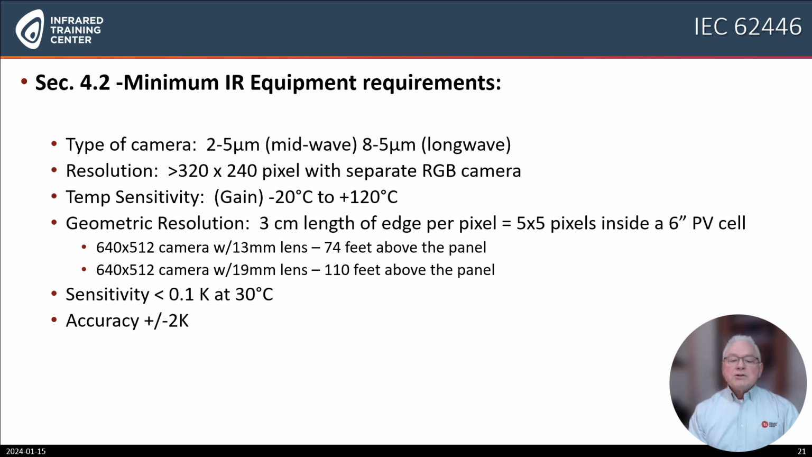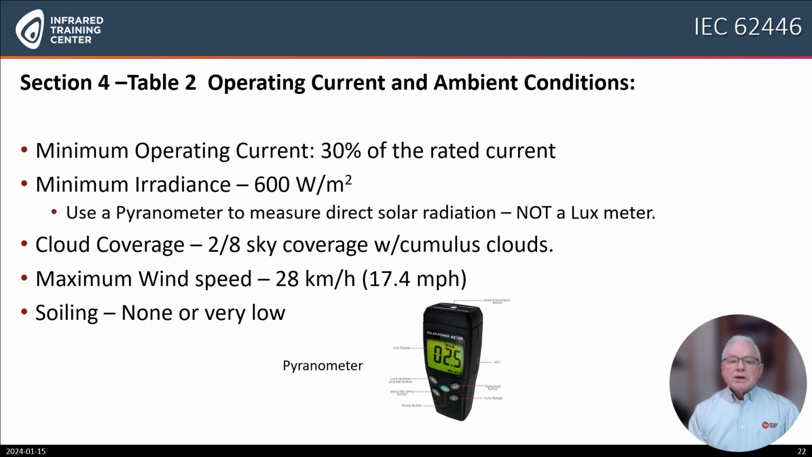Sensitivity, less than 0.1 Kelvin at 30 degrees Celsius, and accuracy, plus or minus 2 degrees Kelvin. Section 4, Table 2 of the standard discusses operating current and ambient condition recommendations. Minimum operating current should be 30% of the rated current, while the minimum irradiance, that's the irradiance on the panel on the day of the inspection, should be 600 watts per meter squared.